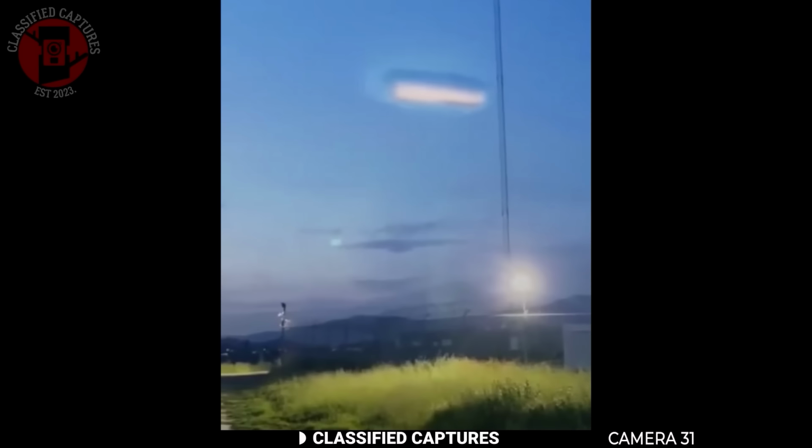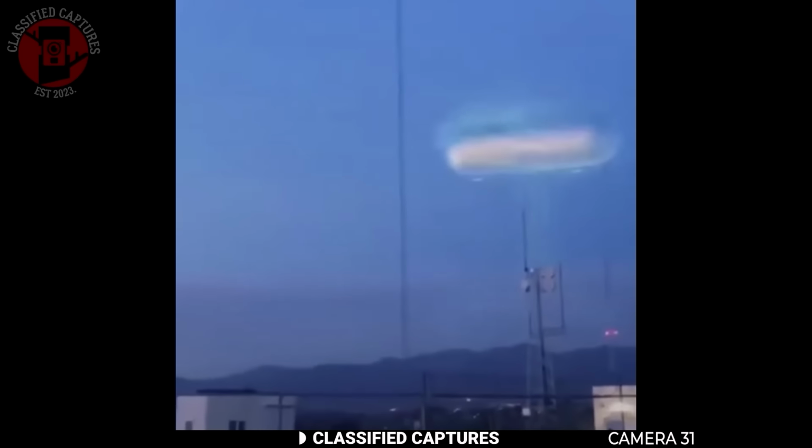Some people are saying this could just be AI-generated footage. Others believe it's the real deal, another glimpse of something we still can't explain. What do you think? Was it a real UFO or just editing?